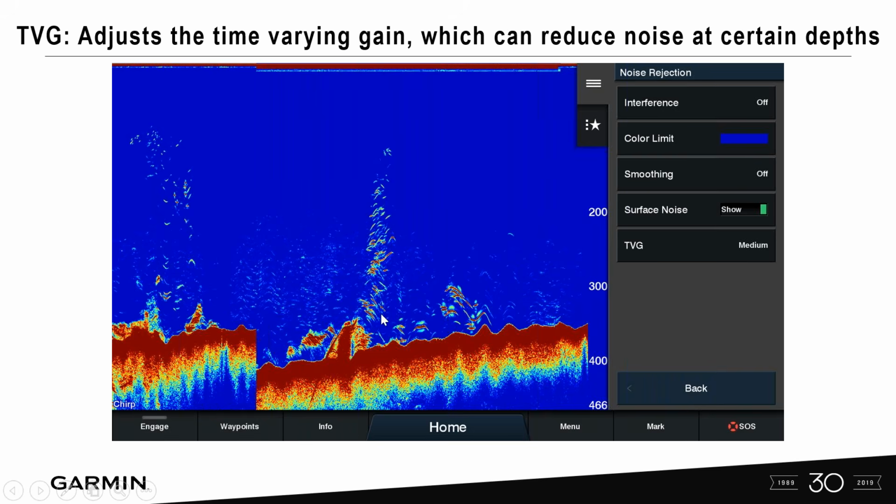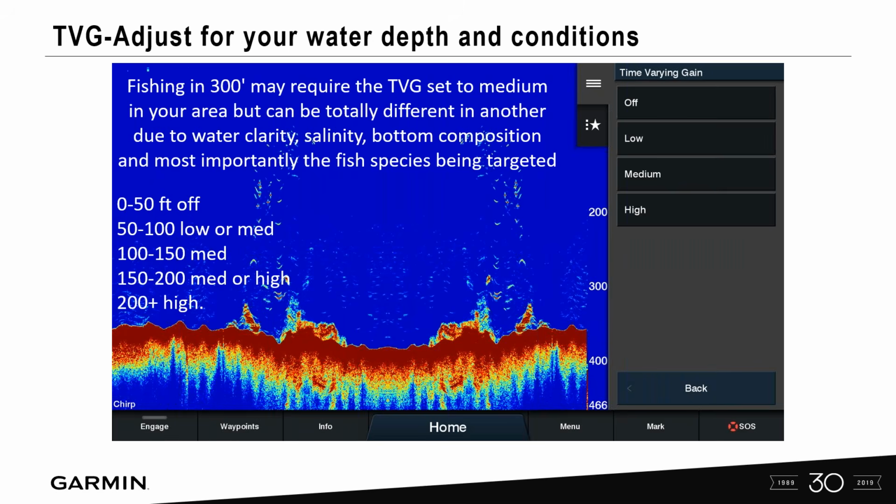I'm in 300 and some feet of water, and I want to clean up some of the noise. Remember how we first cleaned up our gain settings when we were showing our frequency gains? We can do this on the screen by going into TVG. This is just an example, not cut and dry. You've got to do some trial and error on your boat to see what time varying gain setting is optimal for your fishing.